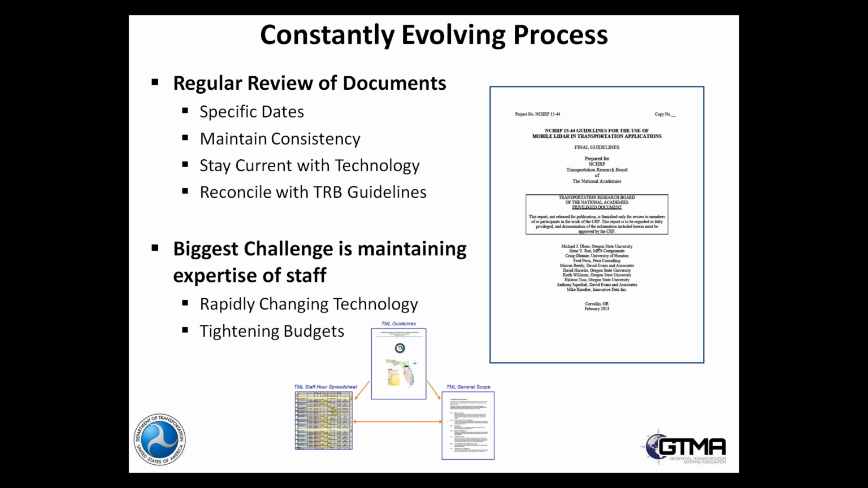We make it our business to stay on top of those technologies and maintain the expertise of our staff so that we can support them in their times of need and help them when they pick up the phone and say, hey, I've got a special project, I want to use this, can we use it, and how do we go about doing it? And so that's probably the biggest challenge of any organization right now, maintaining expertise. And with that, I think I can turn it back over to you, Rob.